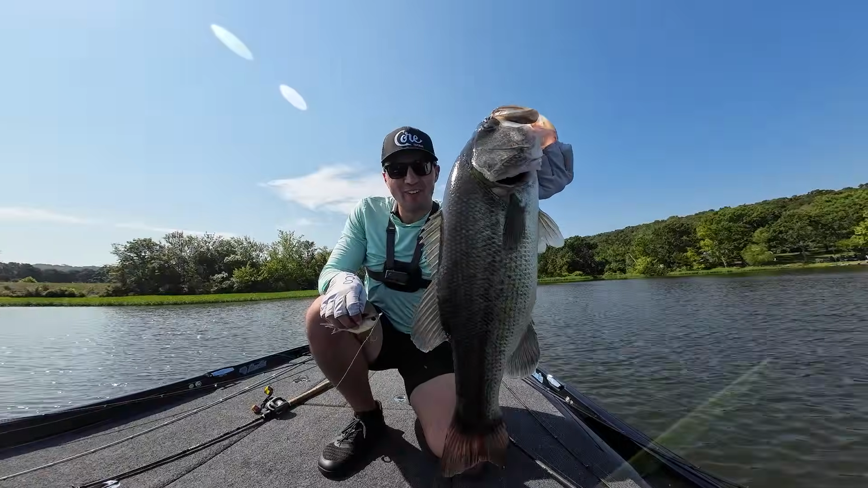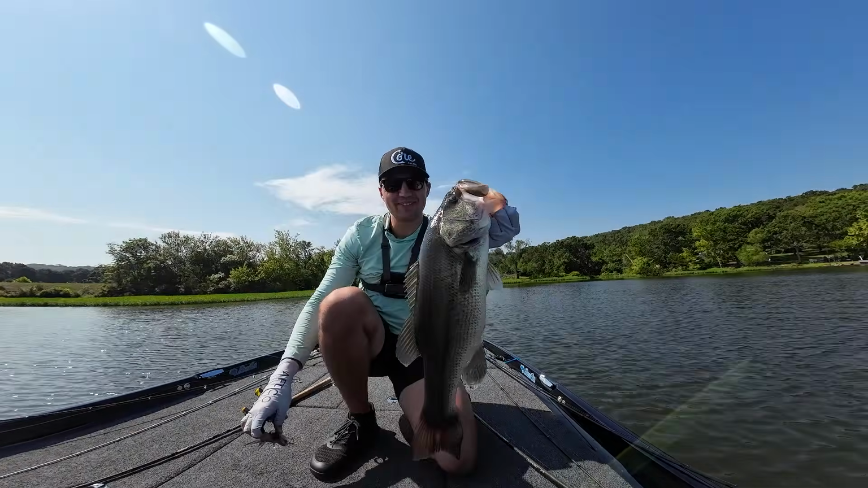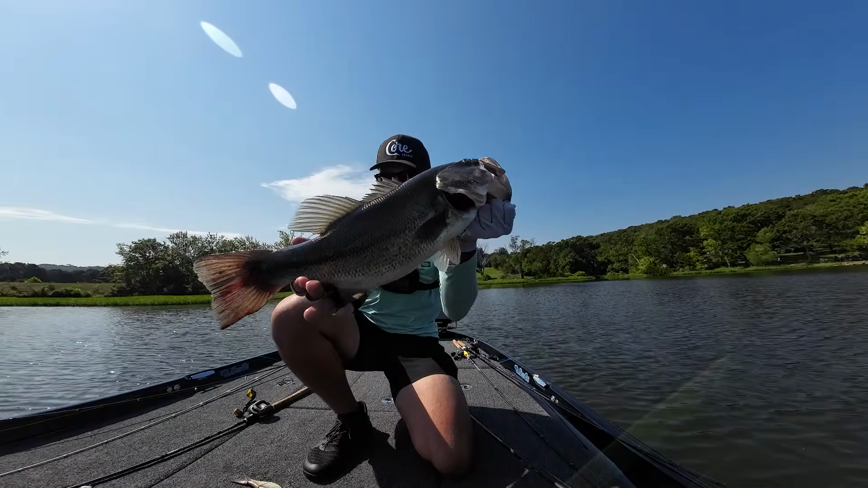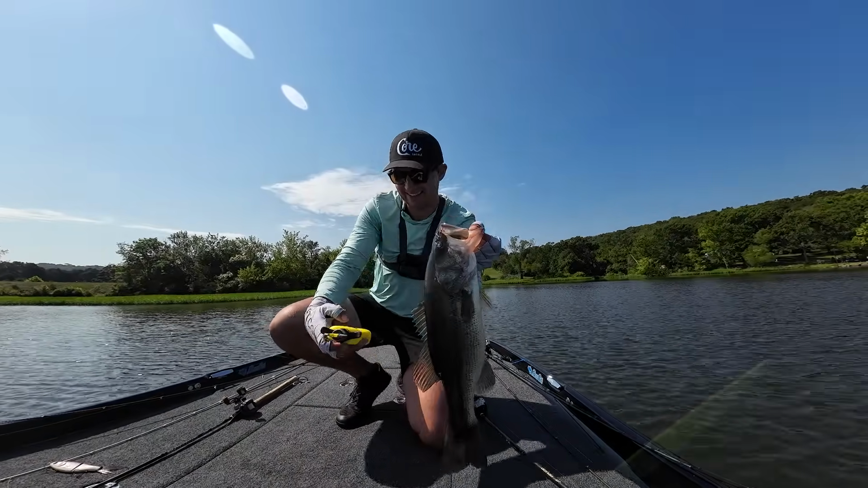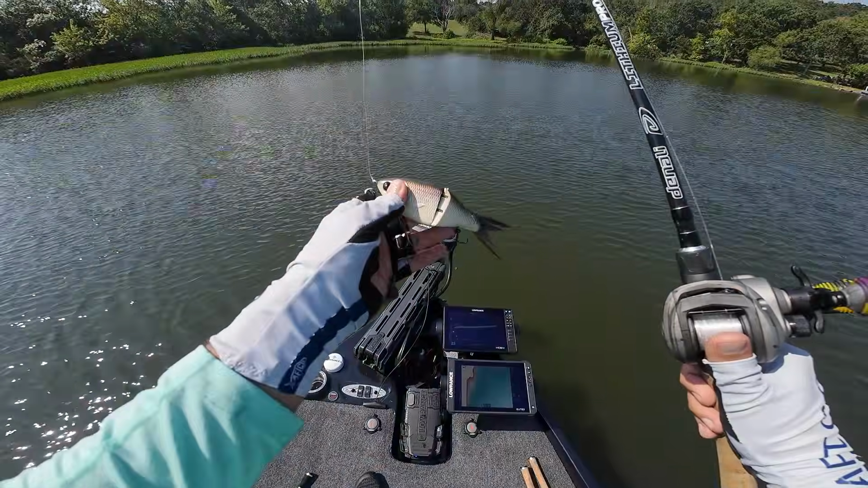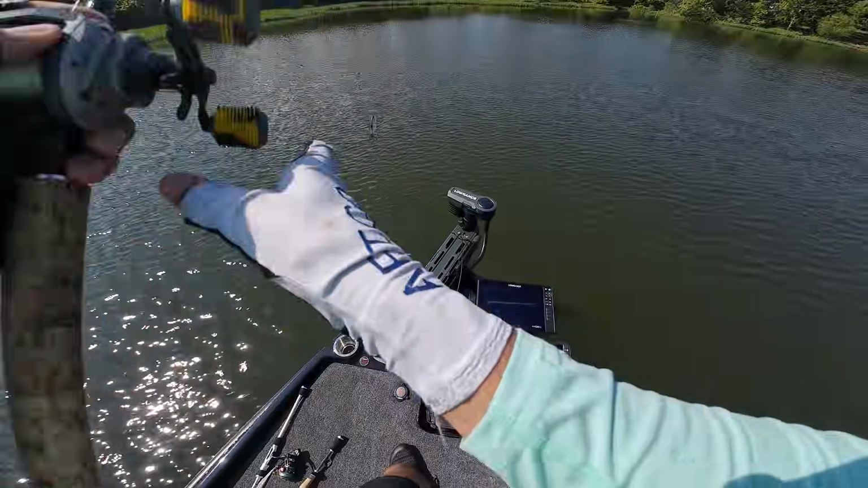Oh, there we go, guys. What a beast on that Clutch Eco 6-inch glide bait out here. August bass fishing at its best right there. That is a good one. There we go, 3 pounds, 12 ounces. What a good fish right there. Solid one to start the day. Let's get this guy back down the lake. There we go. Oh man, I'm shaking, guys. That glide bait bite is so fun. That Clutch Eco has caught him 2 trips in a row for me now.